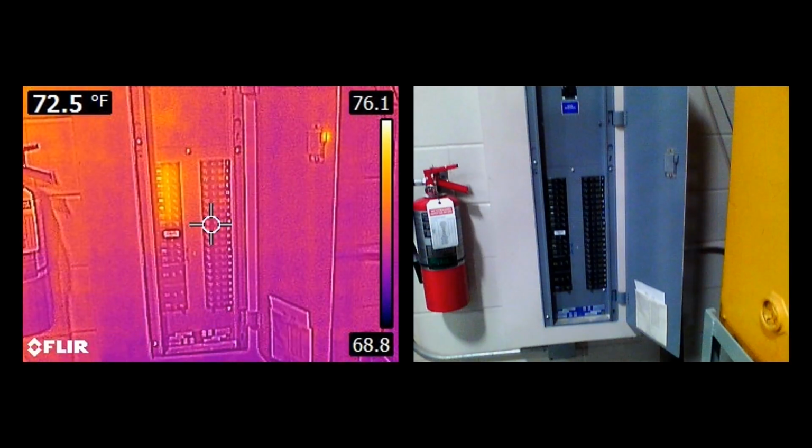These images show a circuit breaker box and give us a good idea of some things that we could look at. We see that the temperature in the upper left-hand corner of the circuit breaker box is warmer than the rest of the box. However, when we look a little bit closer at the temperature gradients, we see that the high in this image is only 76 degrees and the low is 69 degrees. So we're not really too far off, but it would be something that we would want to consider when troubleshooting.